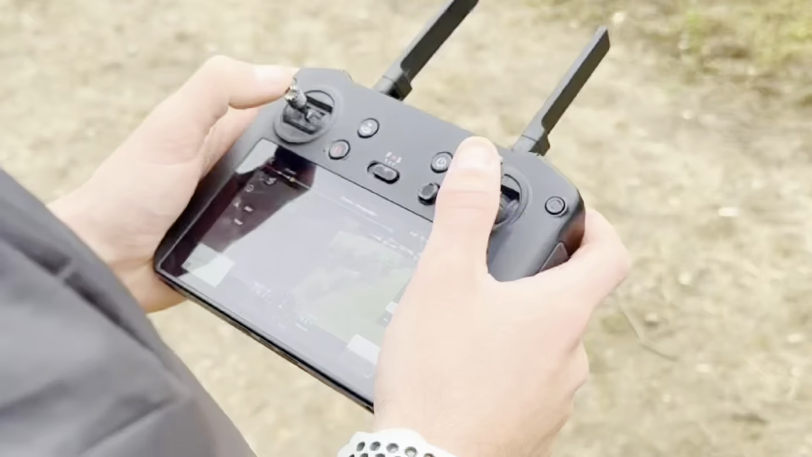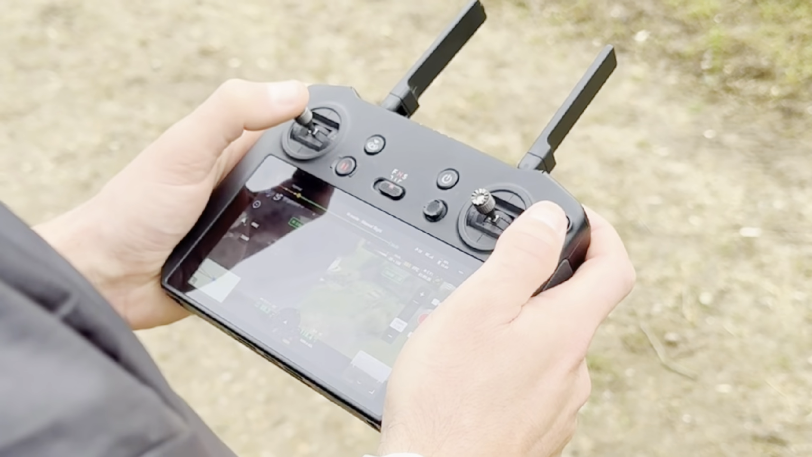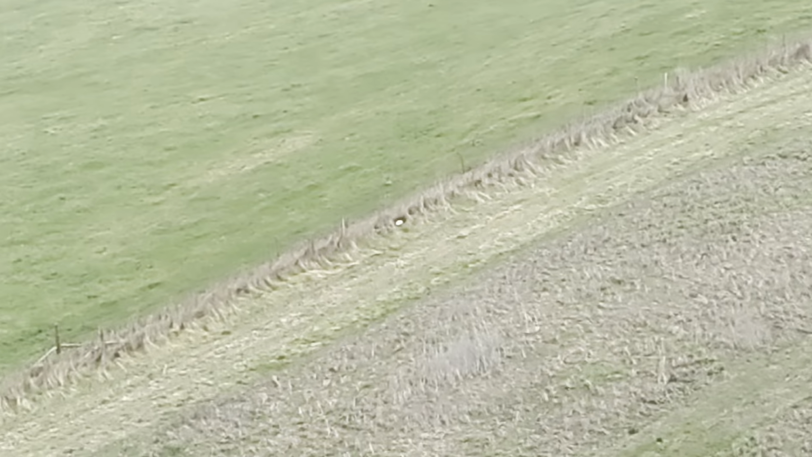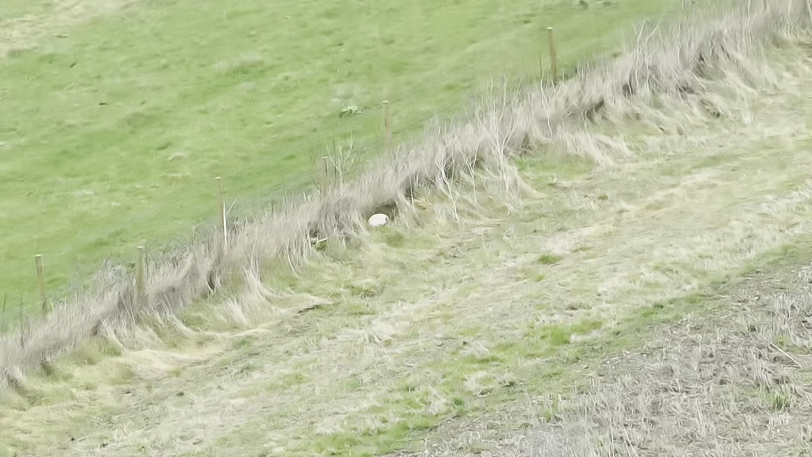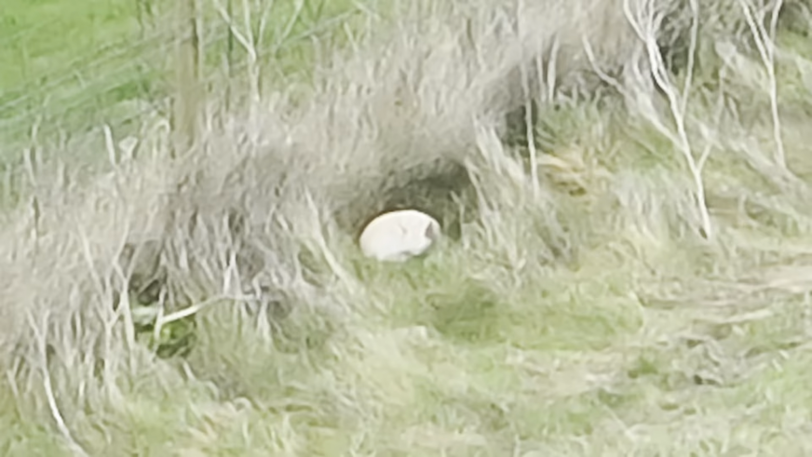As we said, we weren't entirely sure which gate he had gone through, so that meant we had to scan both fields, which we were able to do because the thermal allows us to do that quite quickly. We then spotted a heat source after about 10 minutes of flying, in a hedge line. So we flipped to the visible camera and zoomed in to confirm what we were looking at, and we were overjoyed to see Marley asleep in the hedge.